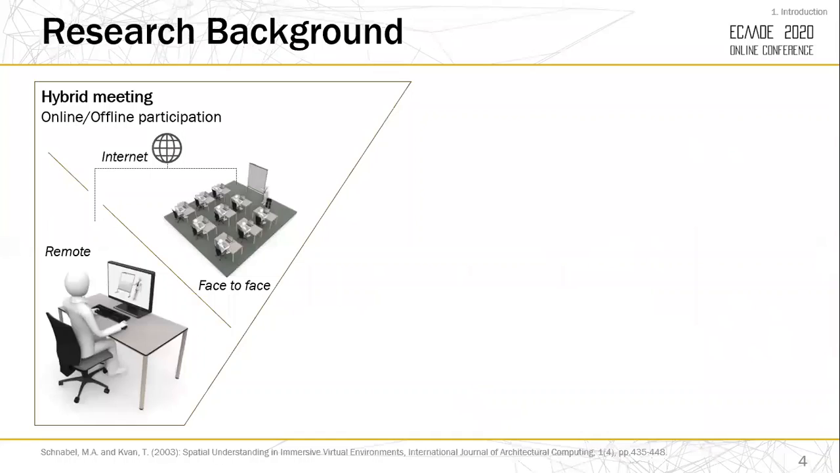Our research background consists of three elements. Firstly, hybrid meeting that participants can join from anywhere. Teleworking enables us to work from home, that is, we don't need to pay for travel costs. Furthermore, we can collaborate with other people in a remote area when a pandemic or natural disaster has occurred, like the current situation.